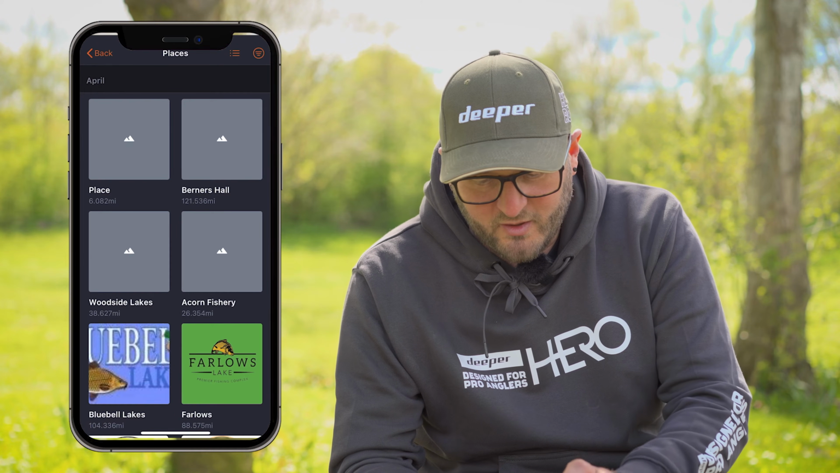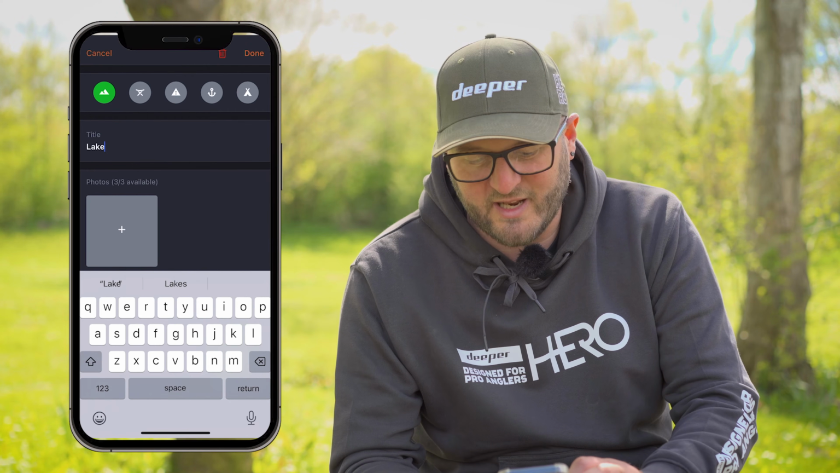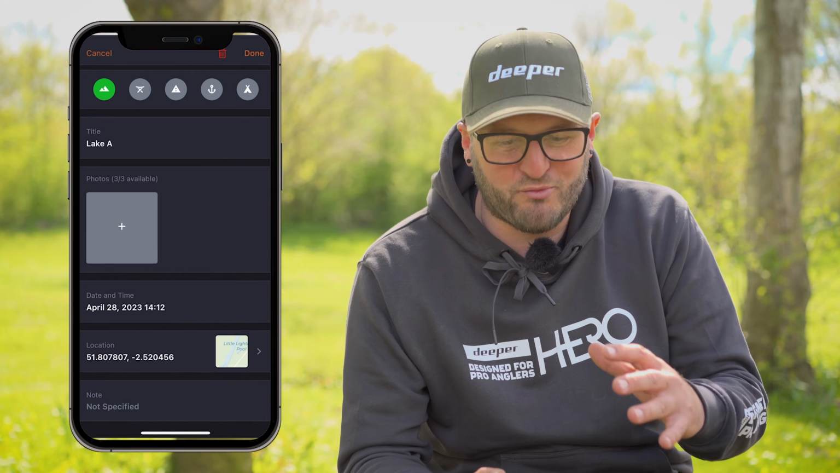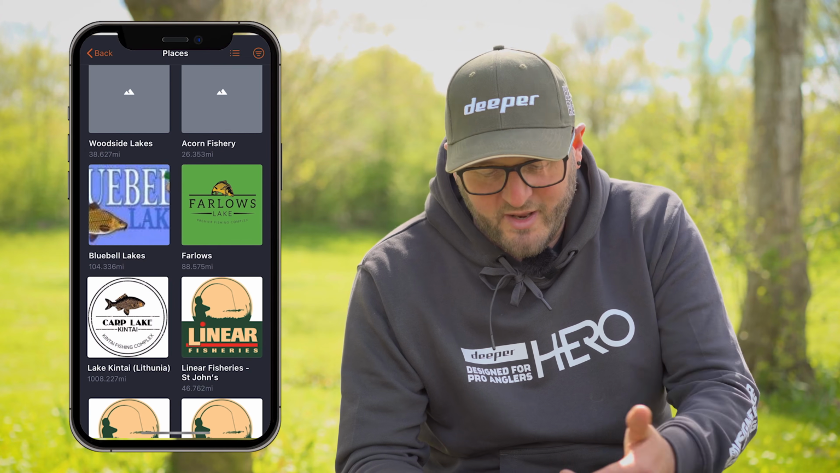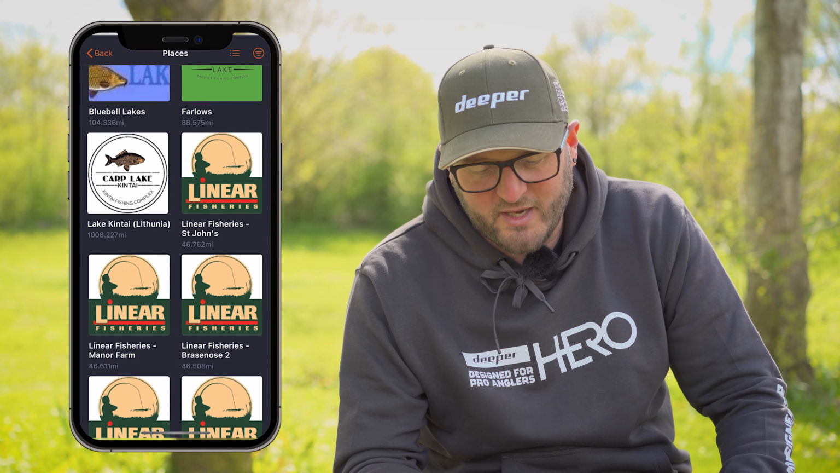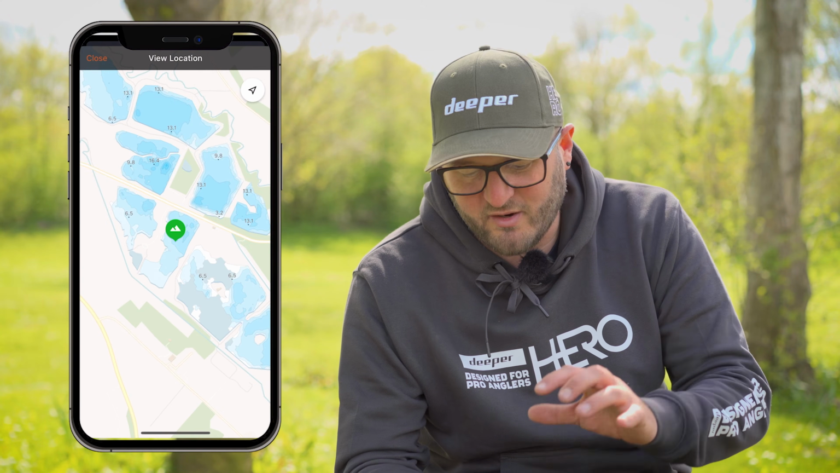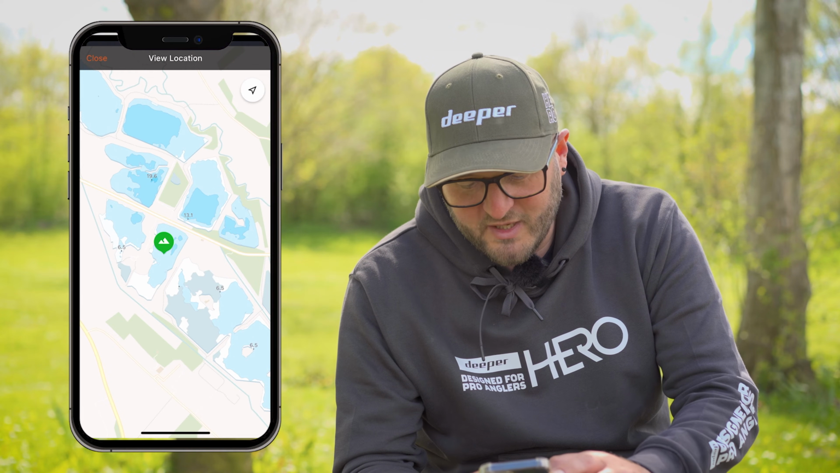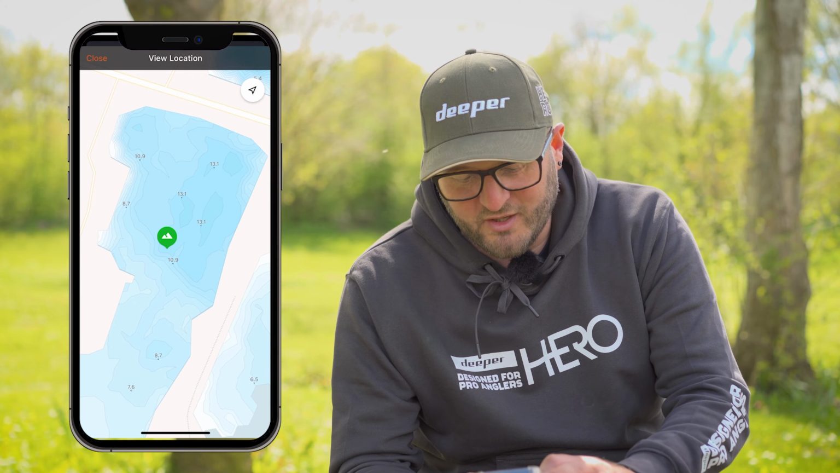I can click on it, I can edit and rename it, so I can call it whatever I want, whatever the name of the venue is. So let's just say Lake A in this example. I can press the photos and I can add an icon if I want it to be really tarty. But as you can see from my catalogue there, I've got Farlows, Bluebell, Linear Lakes, for example. And then if you want to visit them at a later point, you can just click on the actual map itself of where you saved that place, and it will take you straight to the lake. And as you can see from an extended view, it will give you minimal detail, but the more you zoom in, it will reveal more and more of the lake's bathymetry. So you can get a really good understanding.